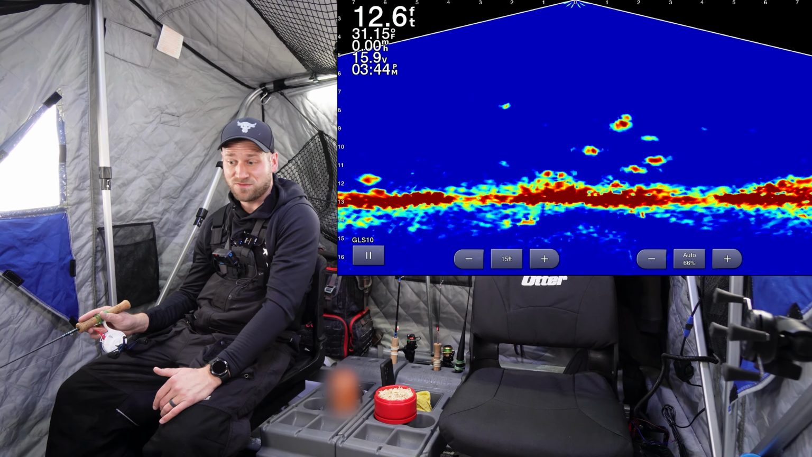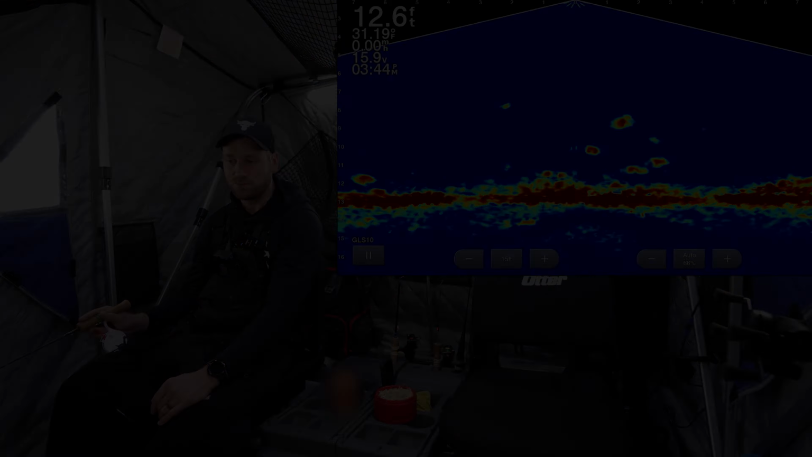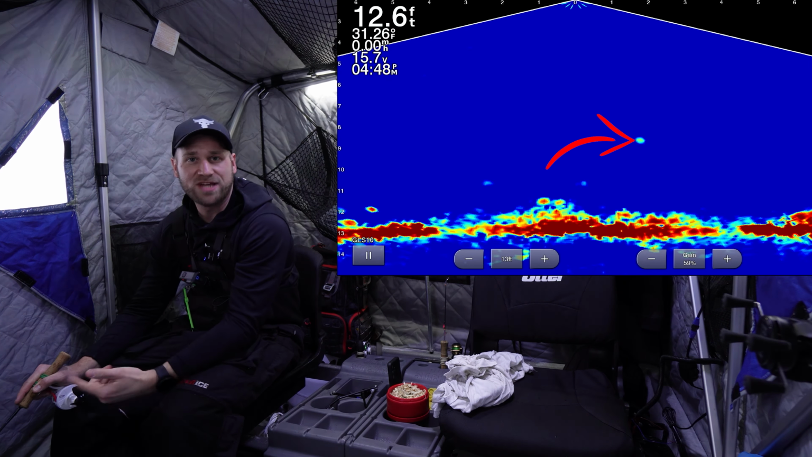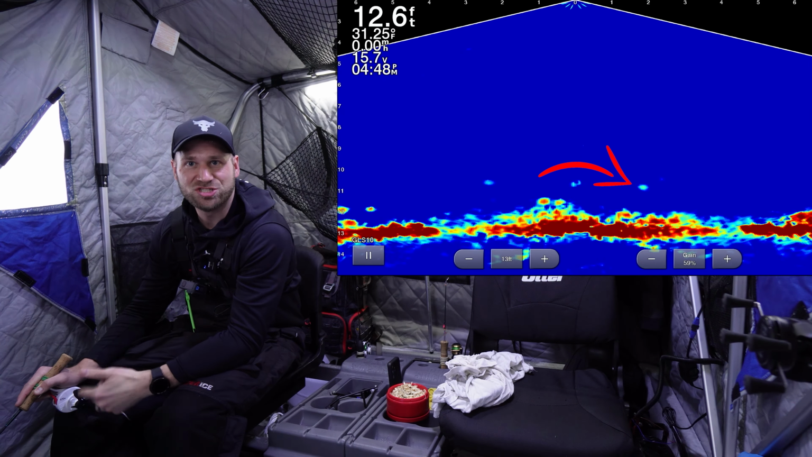And these are some nice sized fish and pretty active down there. So. All right, let's keep it going, huh? Catching these gems off that same exact jig.